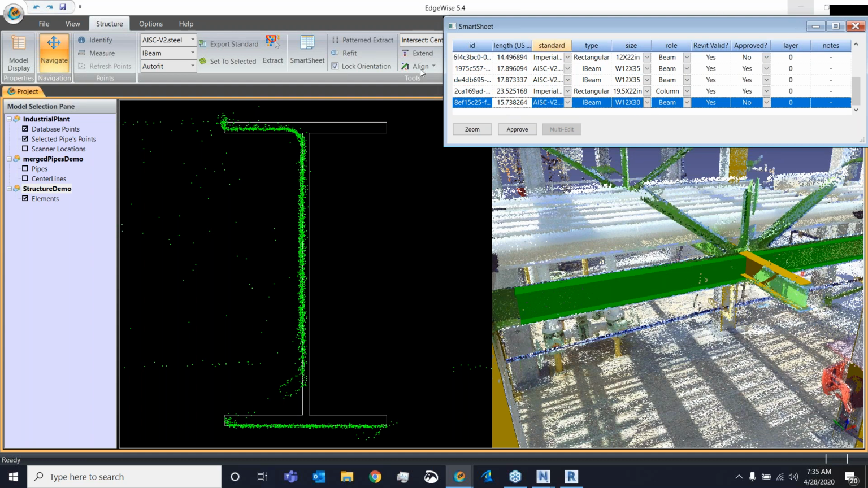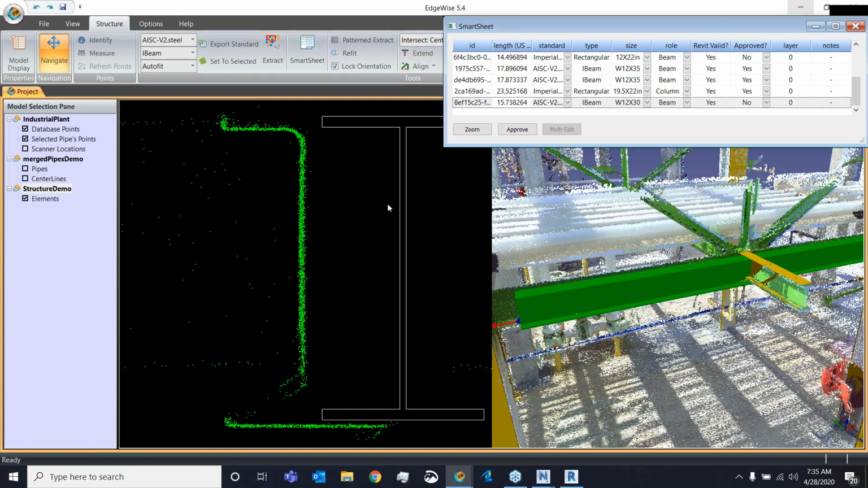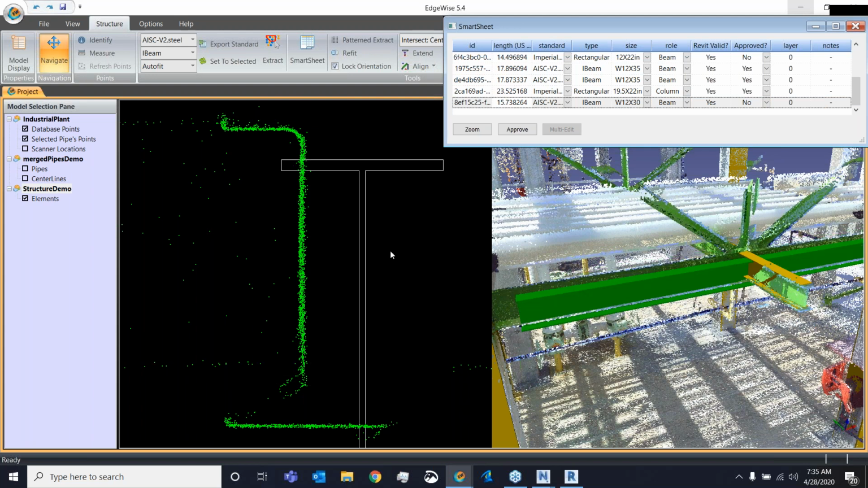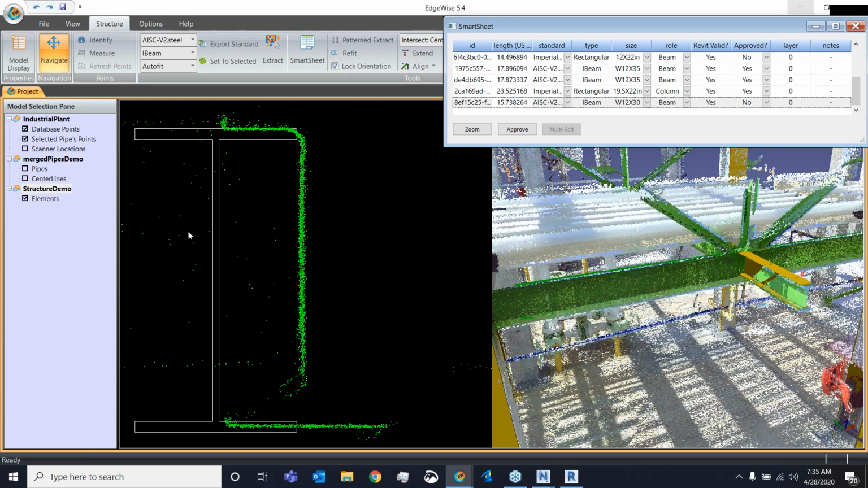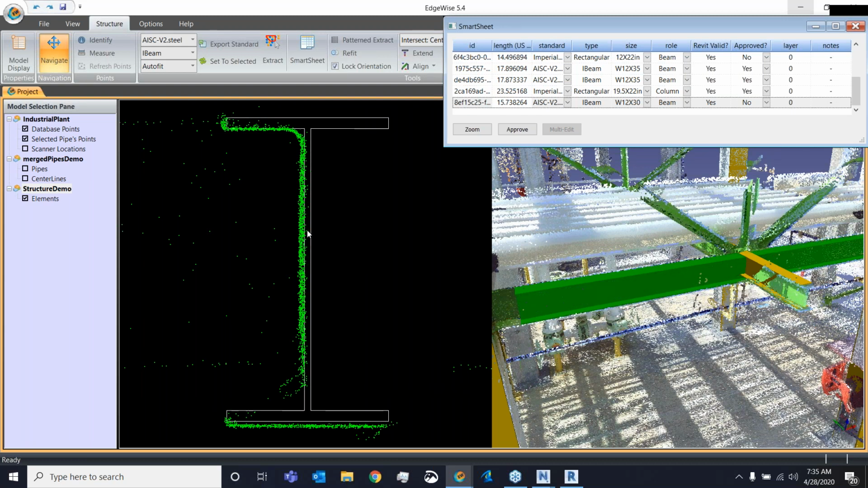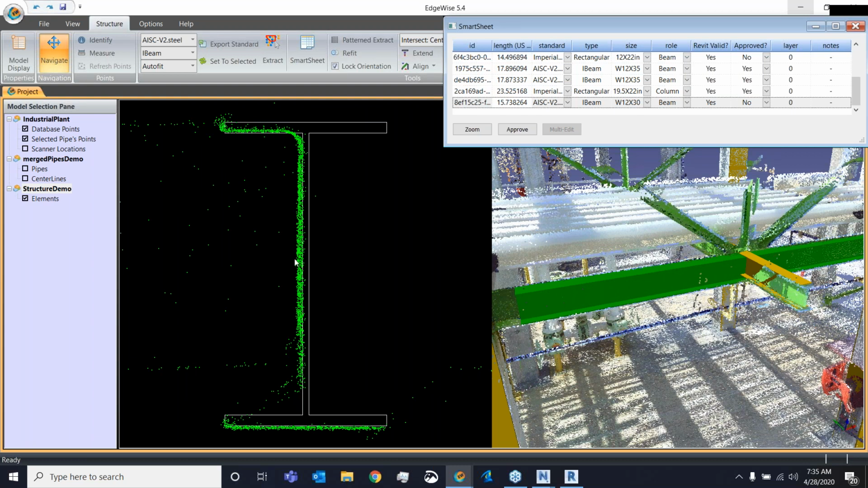And over here on the left, I have the 2D view. Inside the 2D view, I have this white outline of my steel that I can left click and drag to manipulate. Any manipulations I do in one view are mirrored in the other view and vice versa. In addition to being able to manipulate the geometry, I can also see all the point cloud data around that